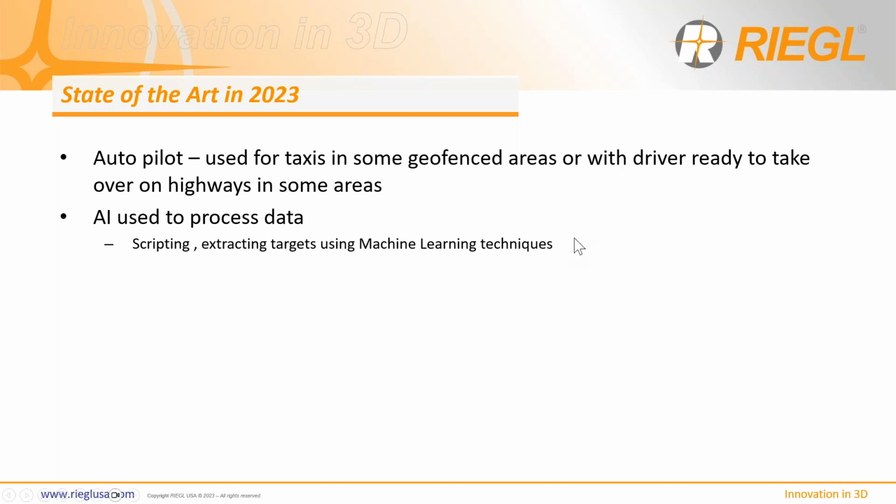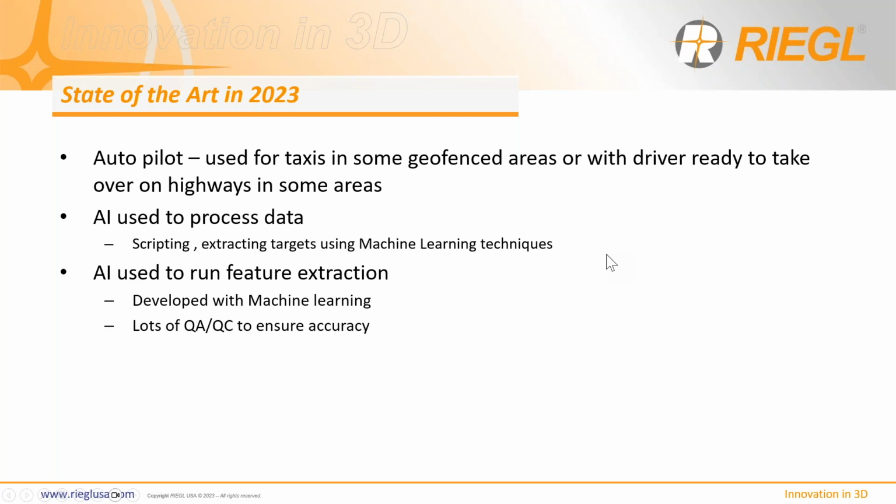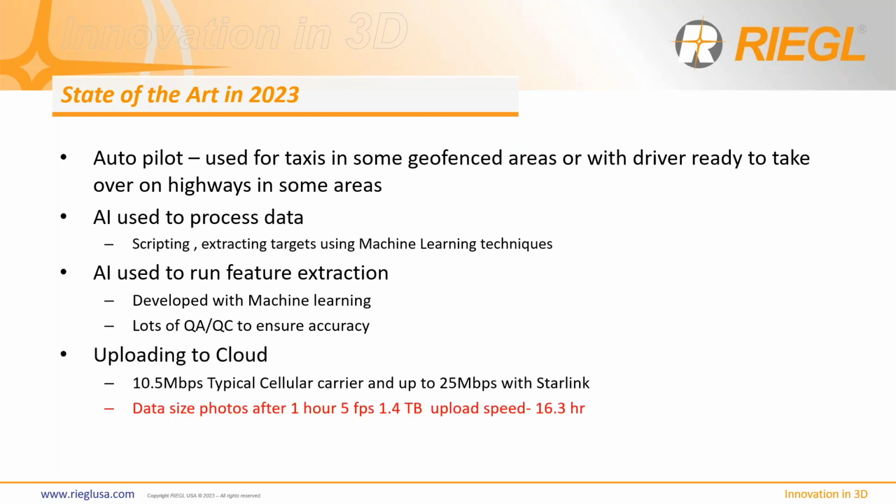So we know that AI can be used in machine learning to extract targets from feature extraction. Topodot has recently rolled out features in their software to do AI-assisted feature extraction. So has Solved and many others, Parasolid as well. And so everyone's working towards this process. There's still some QA/QC that has to be done to ensure the accuracy meets what our teams are doing, but it's going to get better and get closer to that point. But it's probably not fully automated with 100% confidence yet.